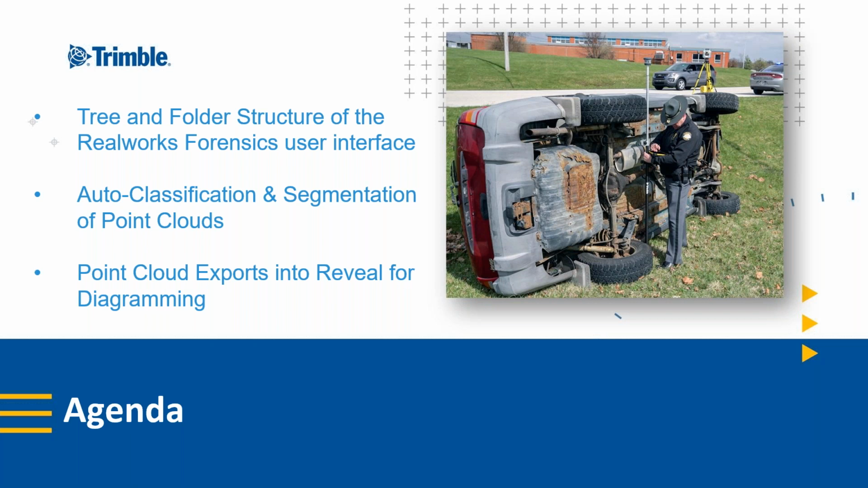So some of the agenda items we're going to cover are the tree and folder structure of the RealWorks Forensics user interface. Chris will dive into that, and then also auto classification versus the segmentation of point clouds, the two different ways of actually doing it, and the ease of use and management of those two, as well as the point cloud exports coming out of RealWorks into Reveal for the later diagramming and telling the story of the scene. So that's the importance there.